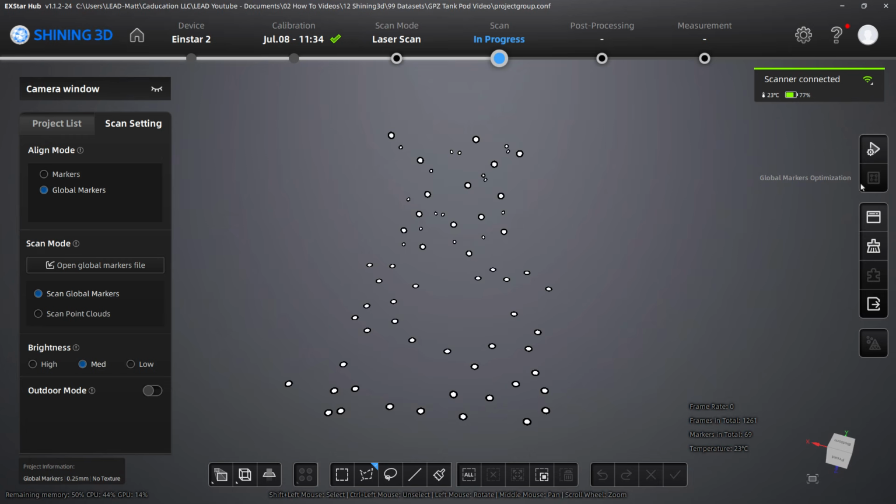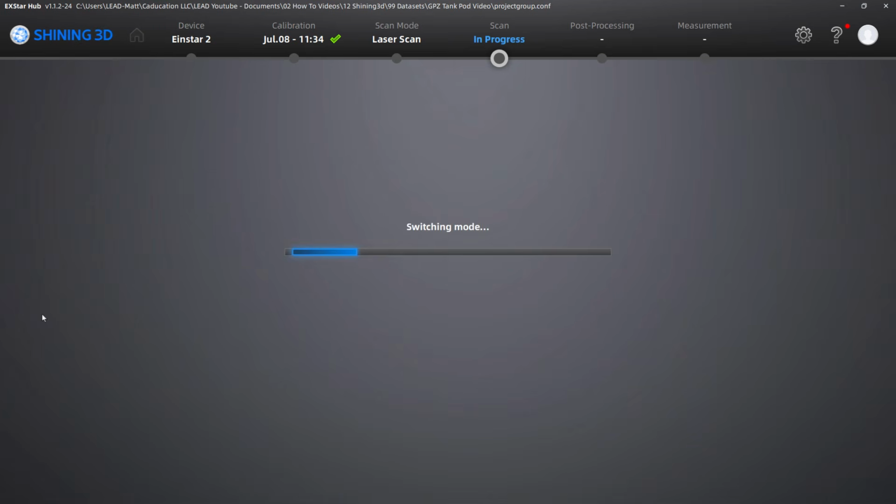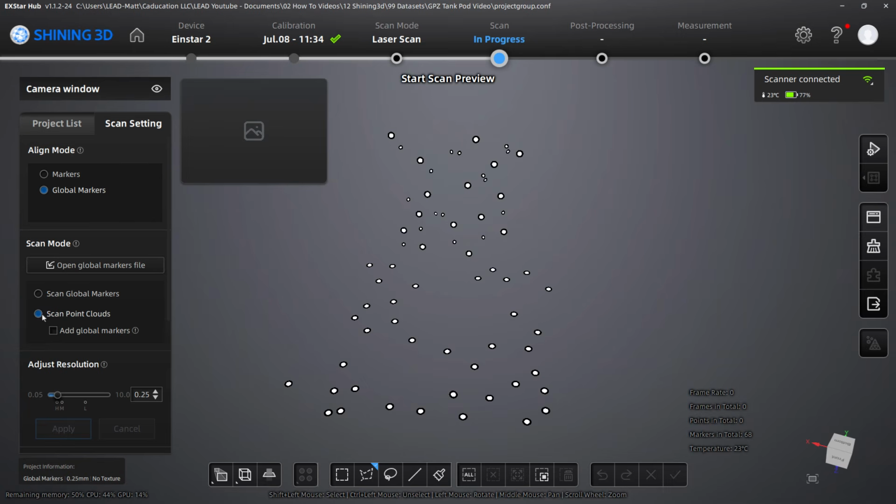And so this is just going to go through and clean things up, and once we're ready to use it, the next step in the process is to click Scan Point Clouds. Now, you'll notice one step in that process, I did not save the global marker file externally. At that stage, before we move on to scanning the point clouds, that's the point where you would want to save it externally if you wanted to reuse it.